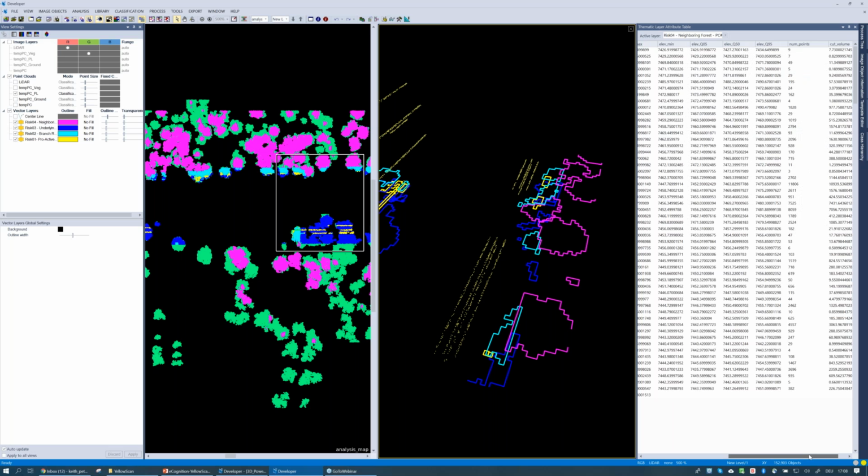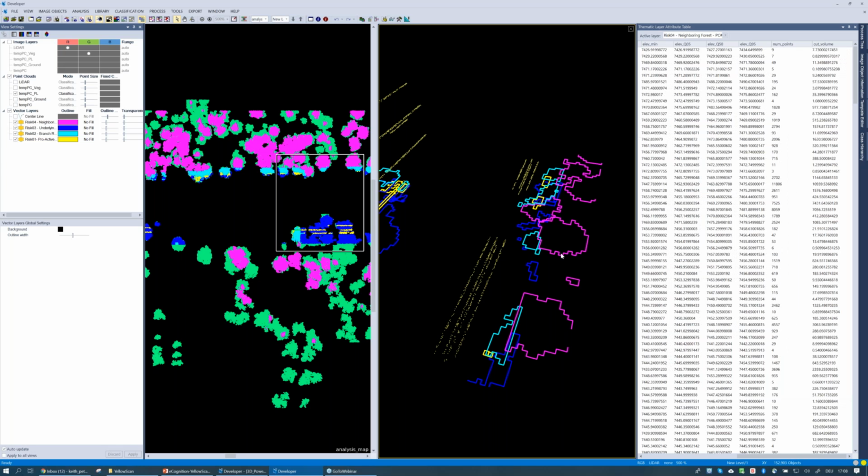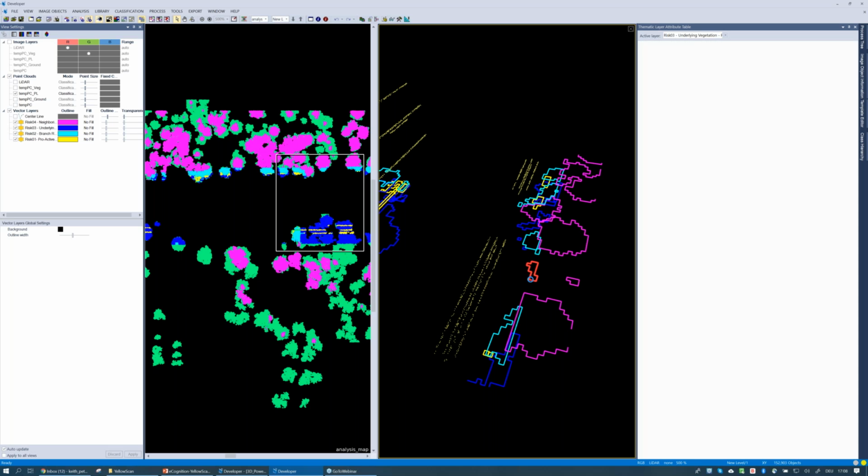So if I select an object here in the viewer, I can jump down and see this object in the thematic attribute table here, and I can get a sense of the volume that we've just mathematically calculated. I believe this is in cubic feet, if I'm correct in my calculation. So the volume in feet for a particular object here. And I can jump through this table, clicking on the various objects to get a sense of what's going on.